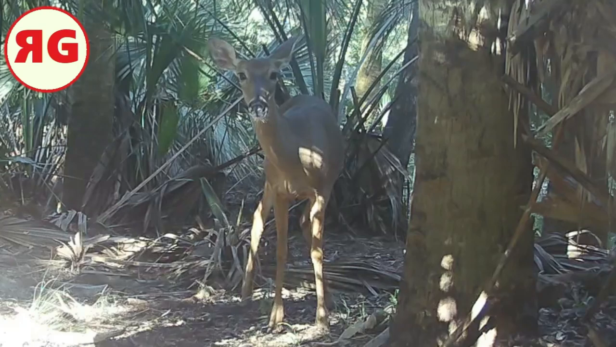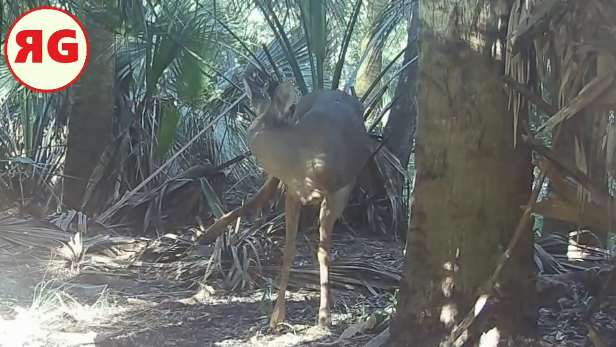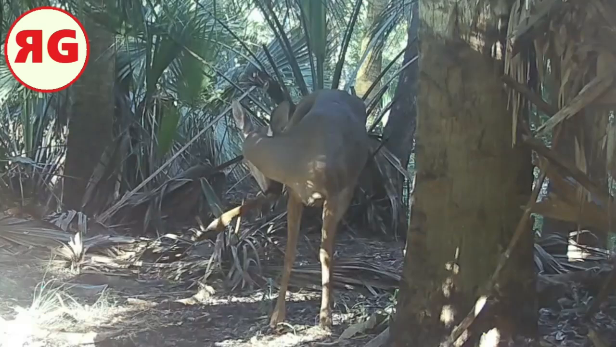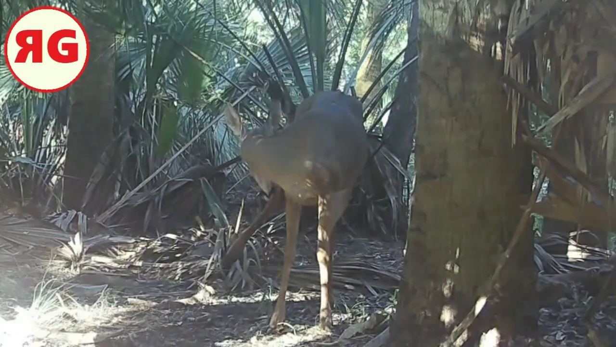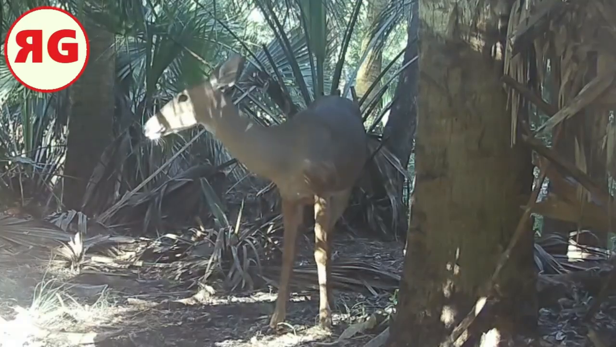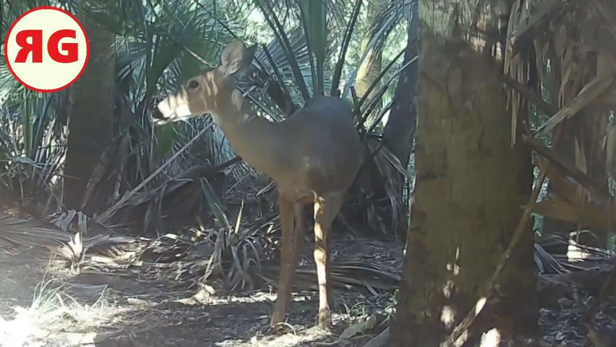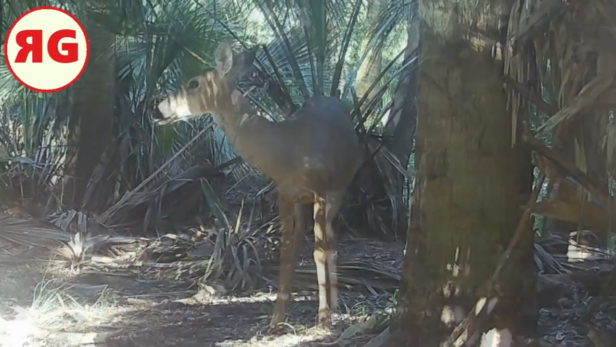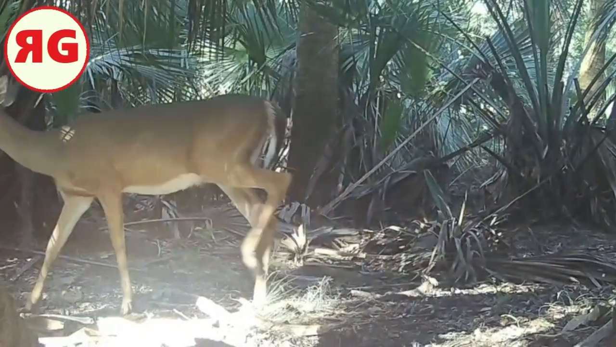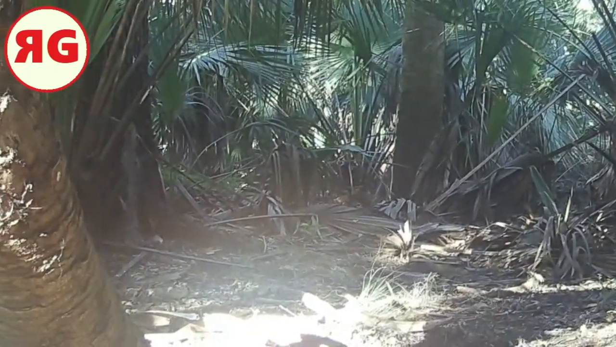Yup, there it is. Yep, it's bath time. Glad we got to see a deer take a bath, right? And now she's gonna wander off. I guess she realizes that nothing's gonna come of these pictures.